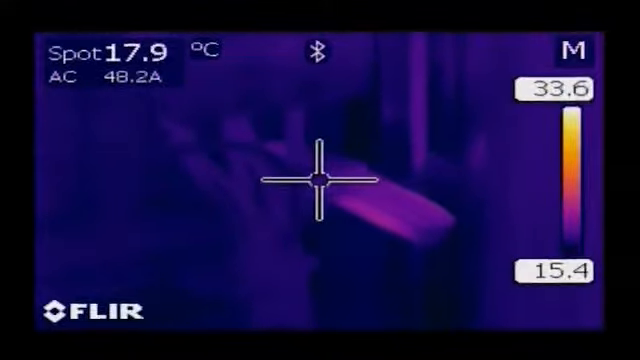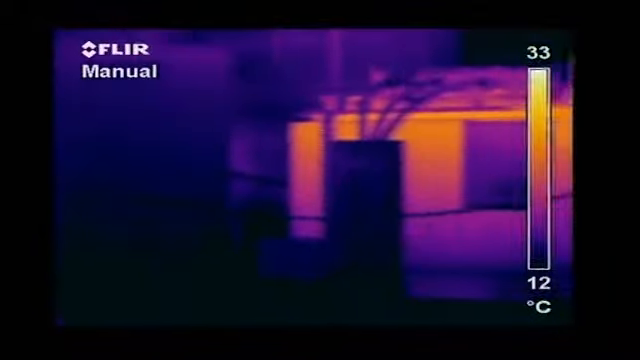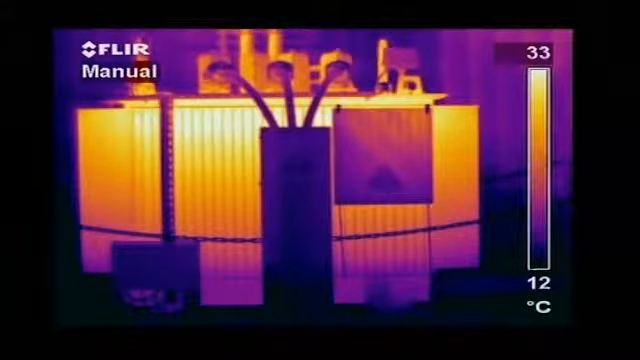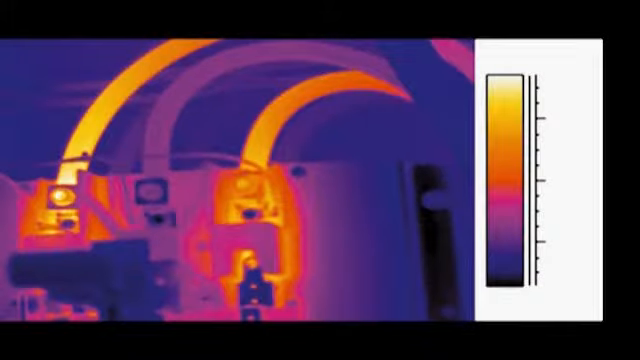The ability to save both a thermal and visual image allows showing the location of the hotspot to the people who will be making the repairs. Also, distribution transformers benefit from the use of thermal imaging. Examples of failures in low and middle voltage equipment are high-resistance connections, corroded connections, internal fuse damage, internal circuit breaker faults, and poor connections and internal damage.